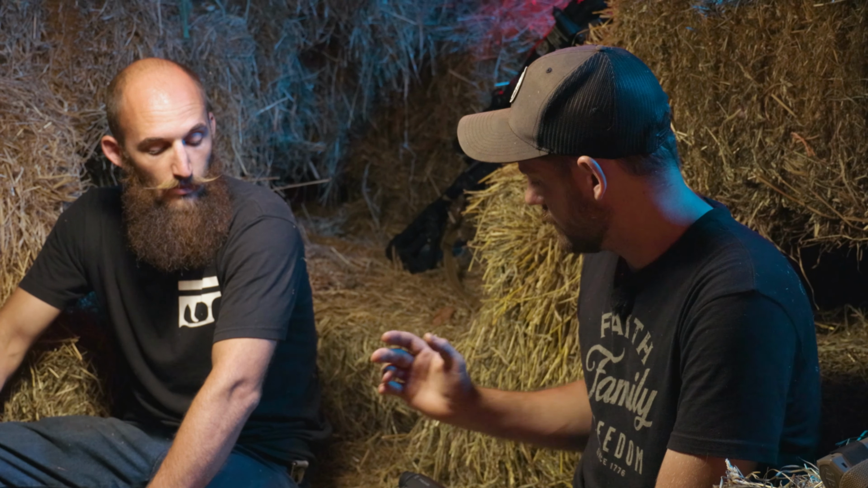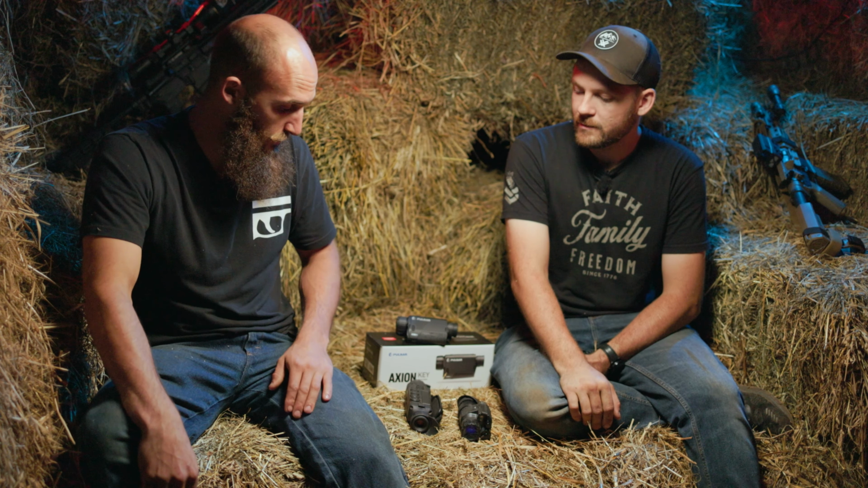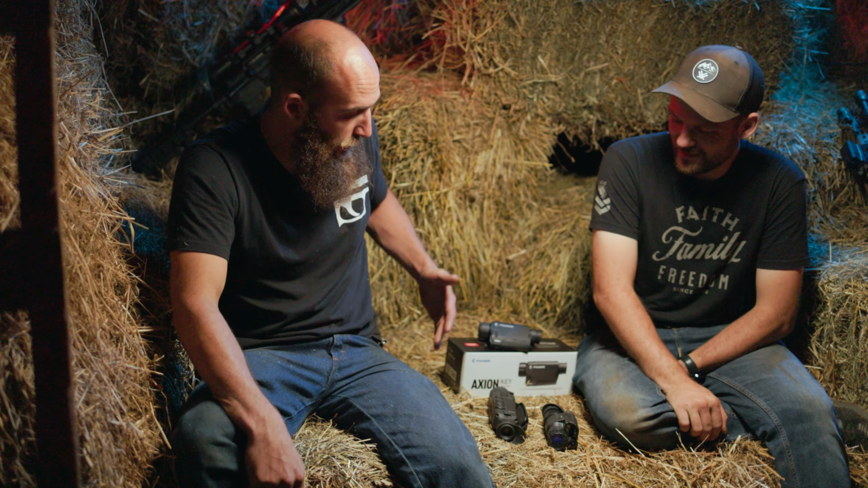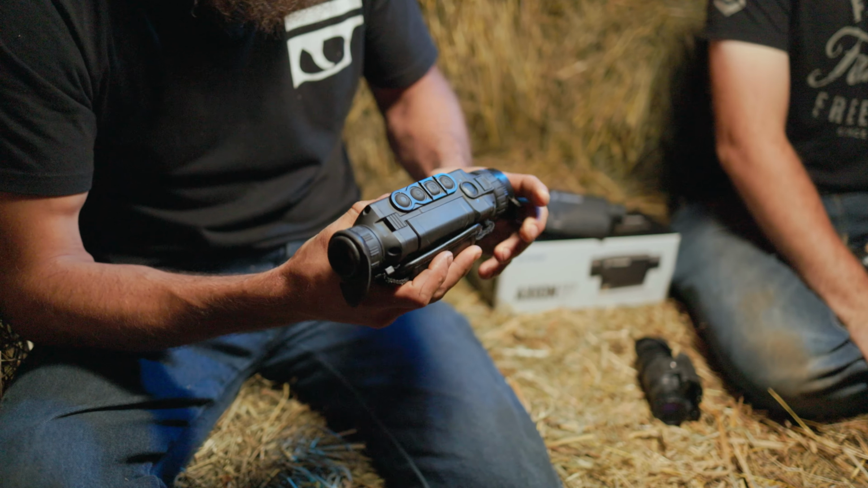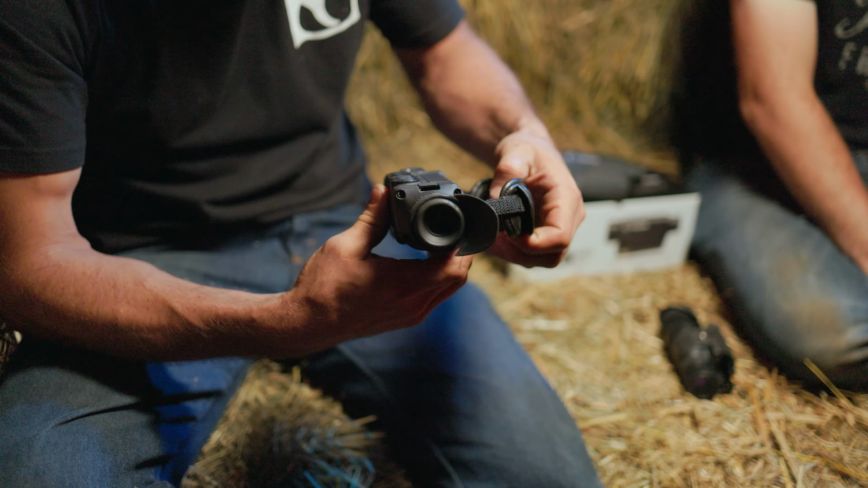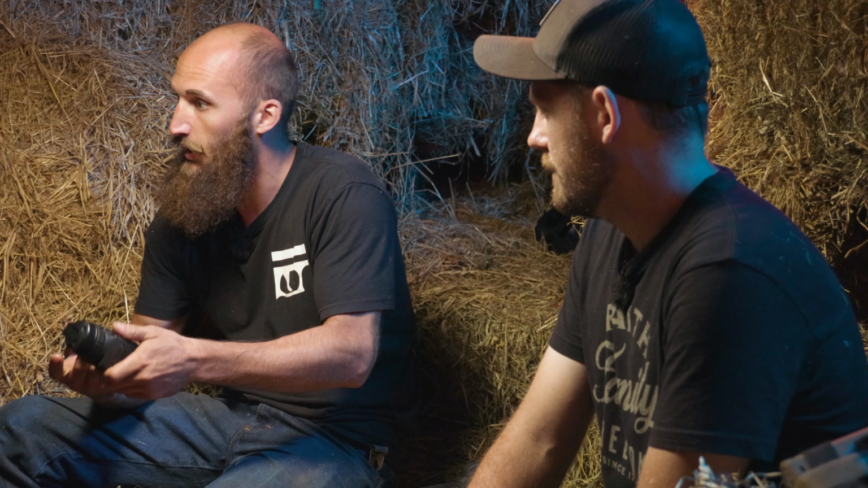I have a lot of experience with thermal, but I'm also extremely biased, and I'm about to tell you why. If you had either one of these thermals sitting here beside a PVS-14, and you said take your pick, I would always pick up the handheld thermal. These guys, hands down, make spotting predators or anything that's hiding in any way very simple. You can't hide from thermal, especially when you're in the woods.